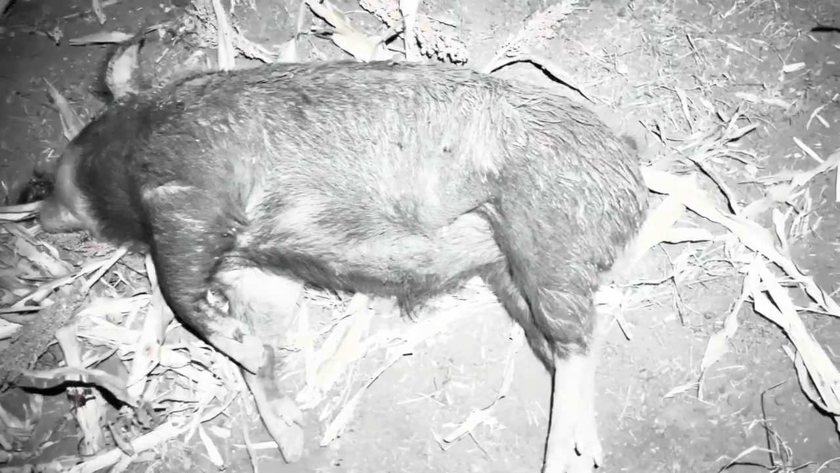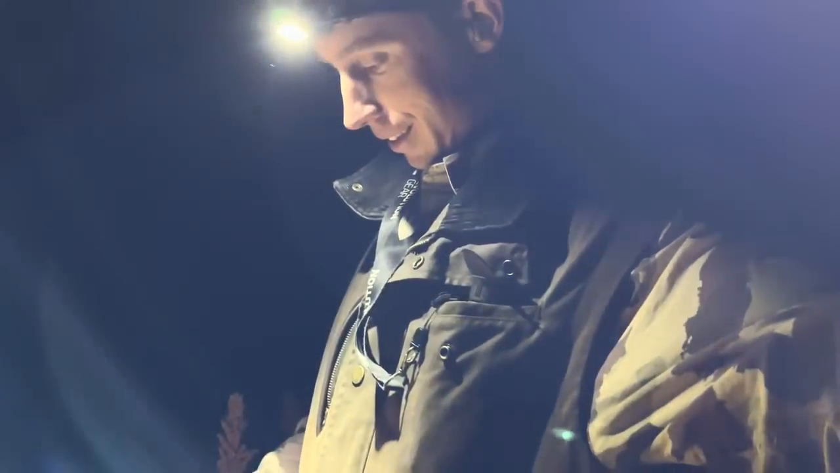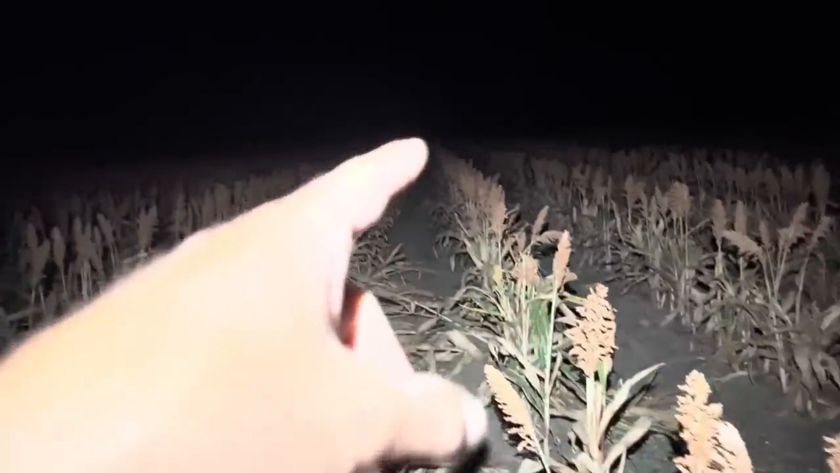Well, here's this one boar. There's my gun there. It's maybe not even 10 metres away. And here's this one I just got here close. But look how high the sorghum is. It's up to just over my waist high. So it's hard even seeing them in this. But anyway, it's one. Got another one up here, the same row. I hit another one down there on the track.